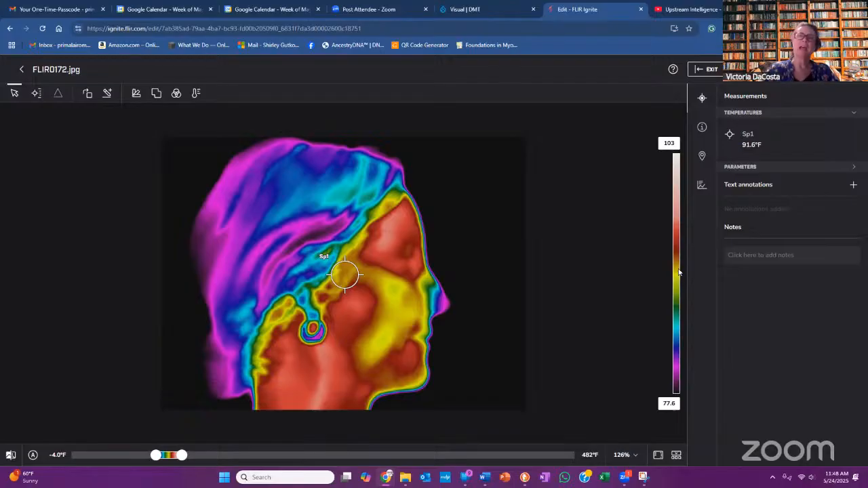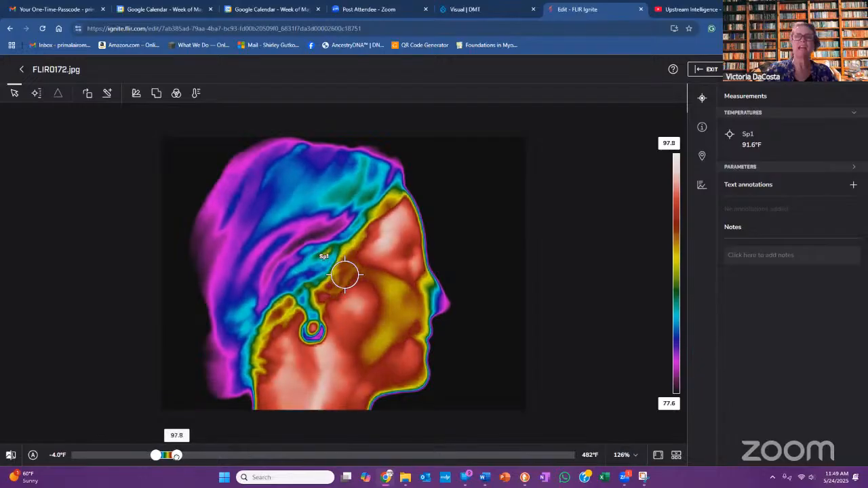I was trained by a veterinarian about how to equilibrate this. I wasn't using this tool, and the veterinarian came and sat down, used the tool, and he found it. He isolated it by using this tool. Yeah, right there. See? So you've got it circled where the white hotspot is, but now you isolated it a little more.